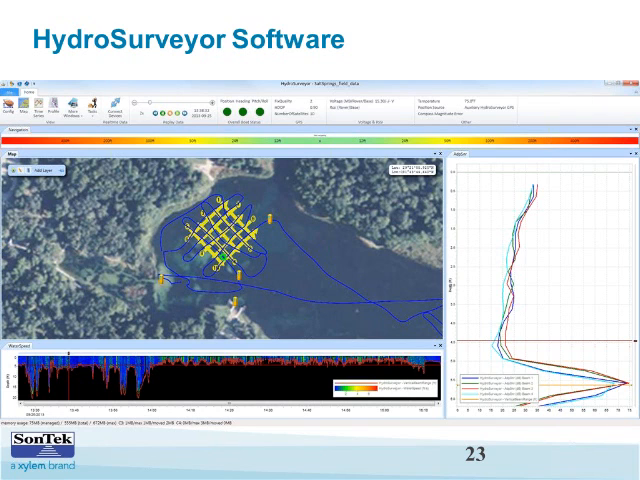And also something that's worth mentioning about the CastAway data is the corrections are interpolated in both space and time. So the HydroSurveyor software uses an algorithm that looks for the closest cast both in time and space to the data points that it's going to correct for.